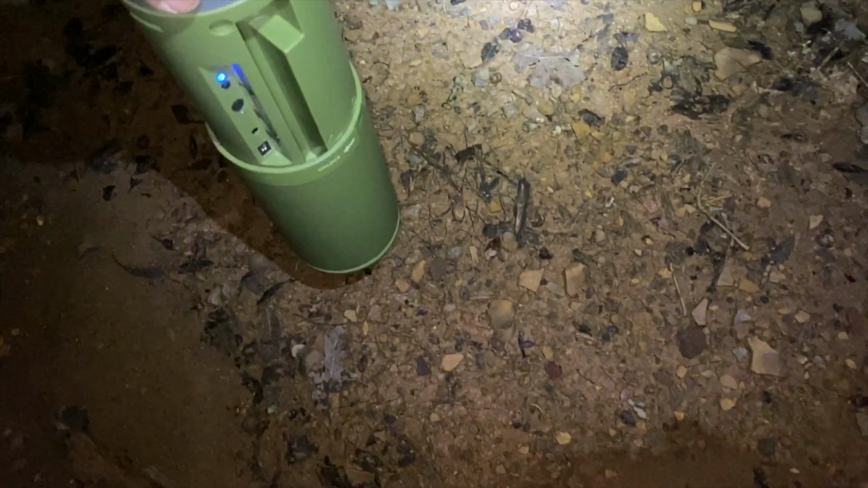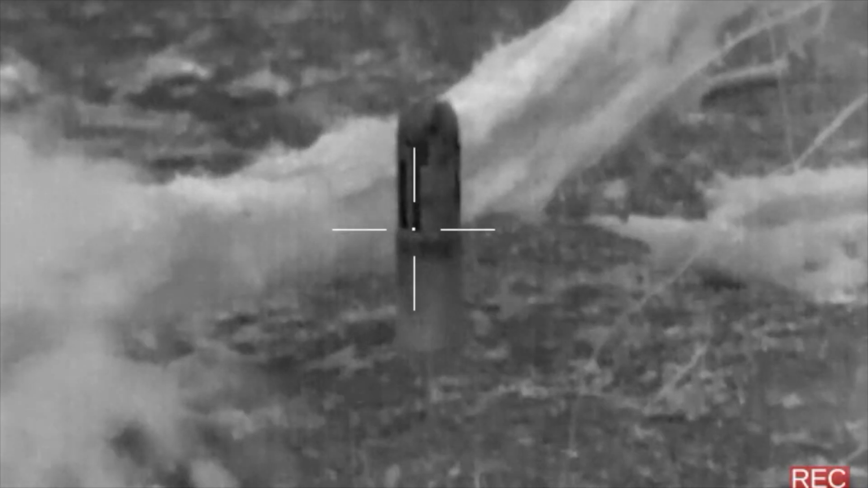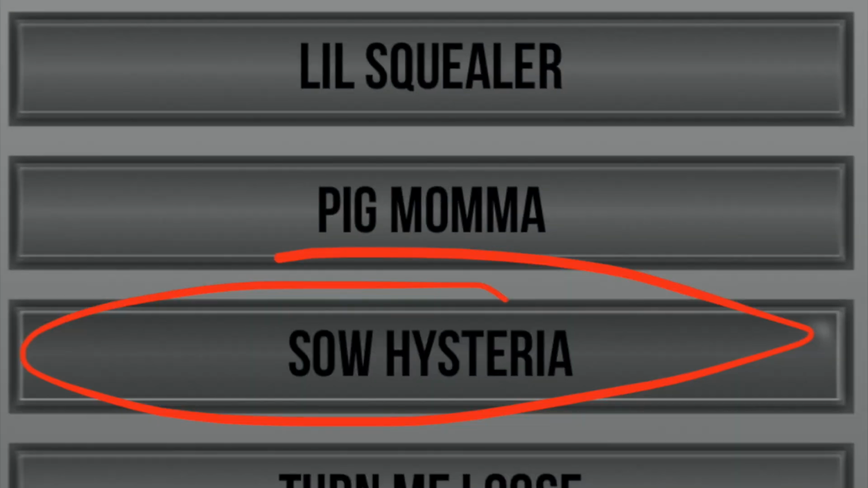I quietly worked toward the area that I would try to call hogs. I placed the Convergent Hunting Solution about 10 paces off the main crossing. I backed up to about 30 yards and kept my thermal on, knowing this was going to be a quick shot. For the next 45 minutes, I tried 3 boar calls: Total Chaos, Boar Magnet, and Hey Baby, and ended up using the Sow Hysteria call.